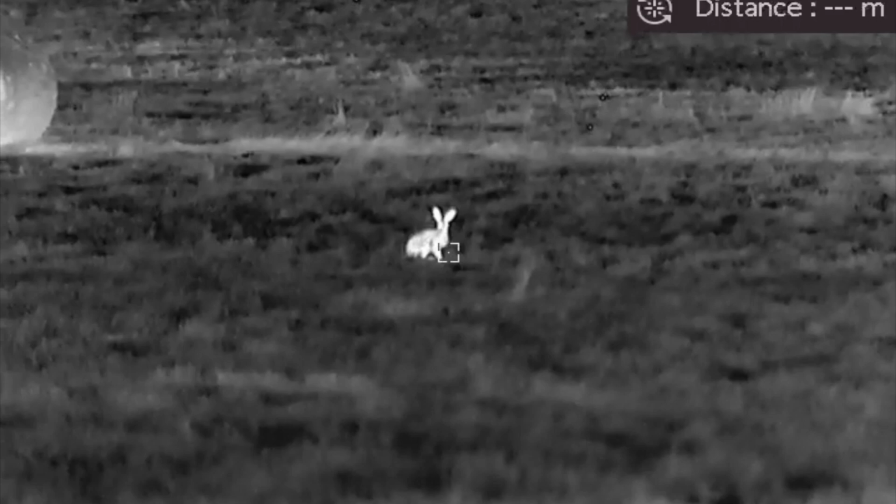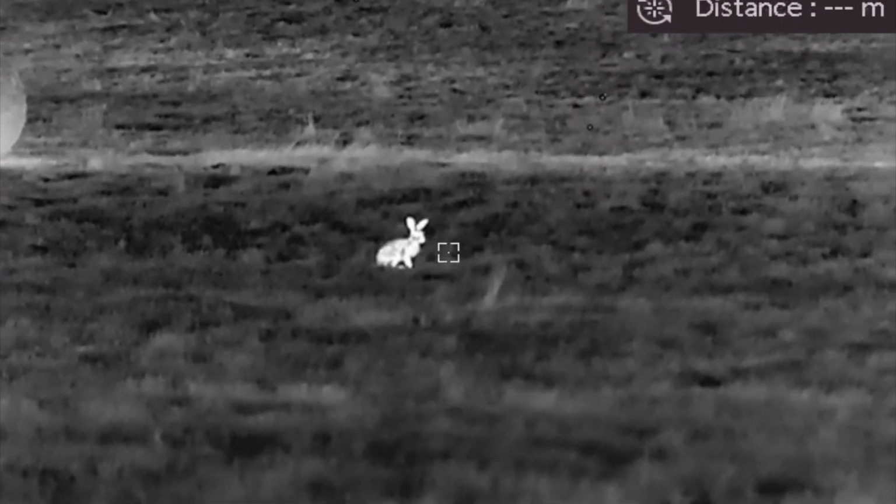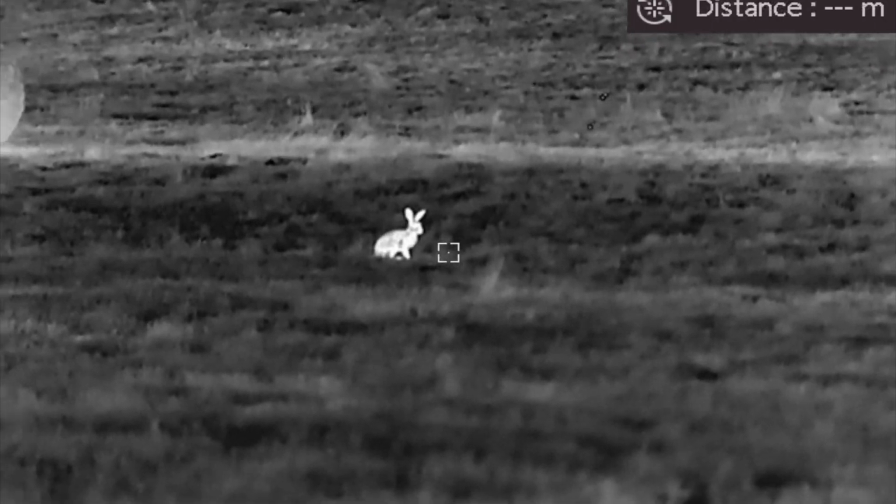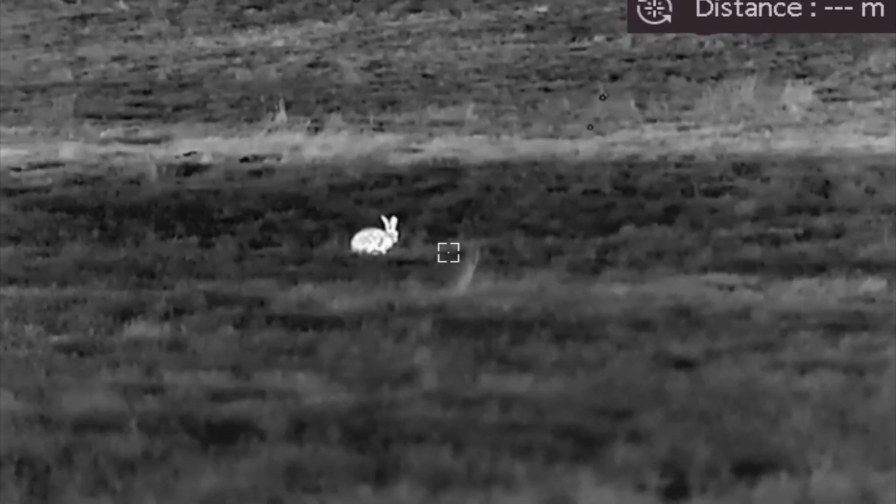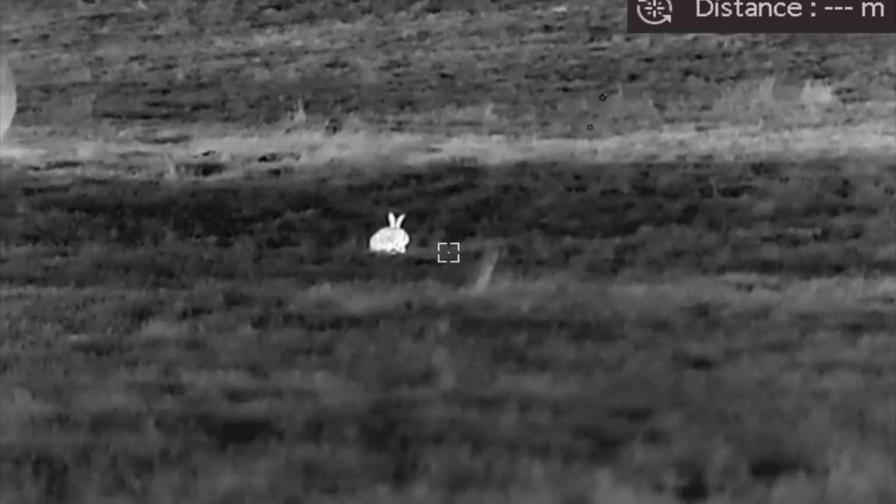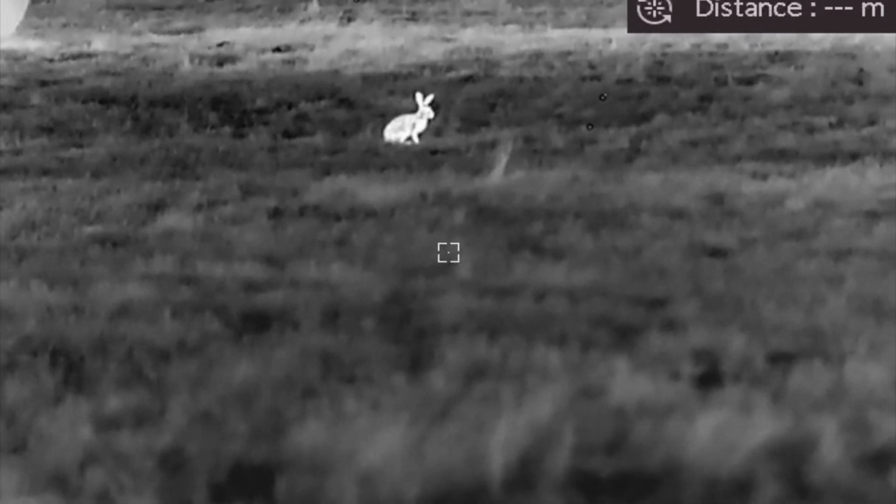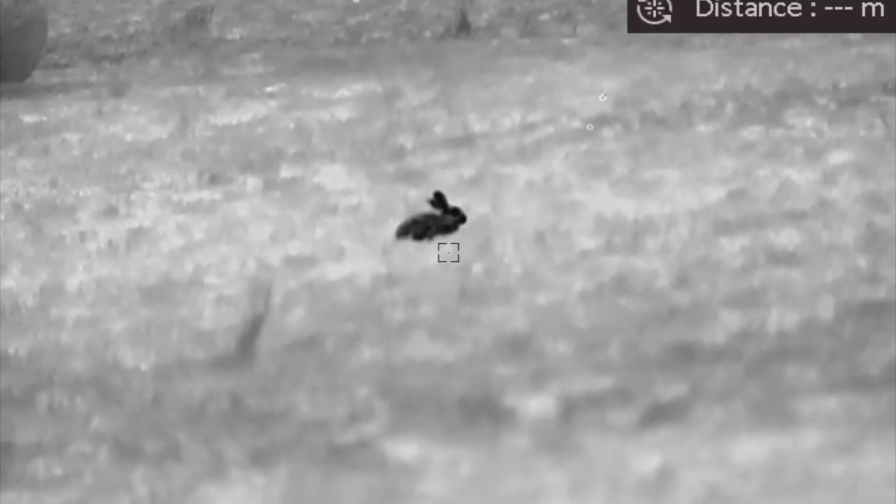One part of the property was recently cut for hay, so it was nice, short grass, and there were a few rabbits around. We picked up a fox, but sadly he was on the move and he was moving real quick. So we had a quick shot at one of these hares. We're using a 22. It's a bit of an old gun, so sometimes she's on target, sometimes she's not. Check it out.